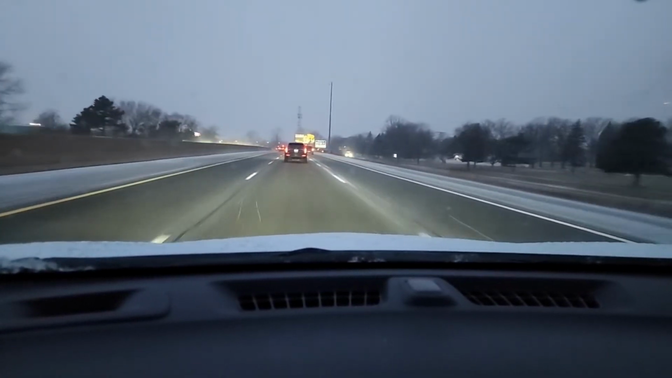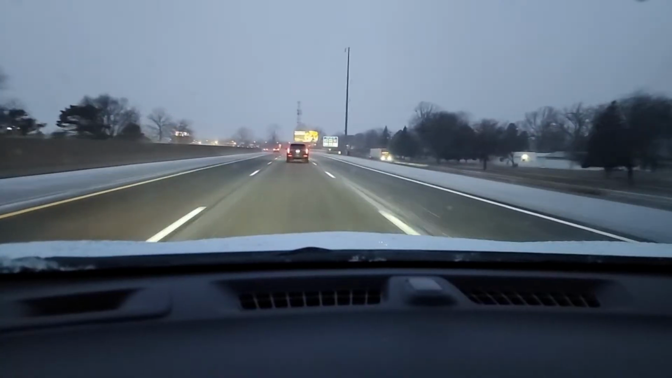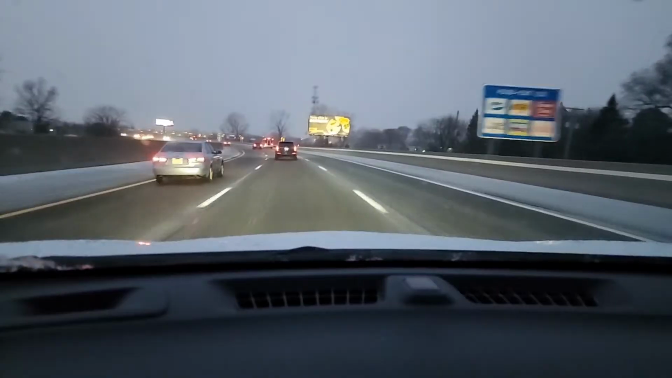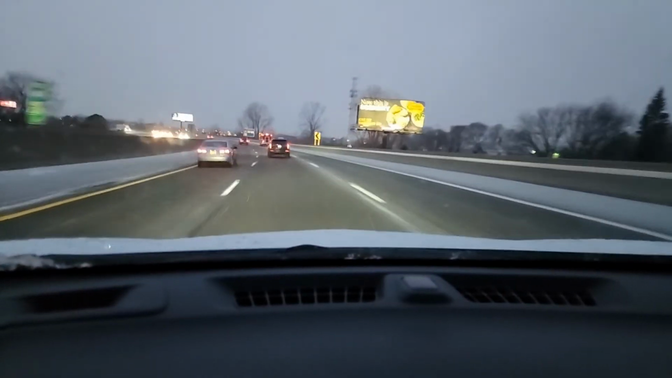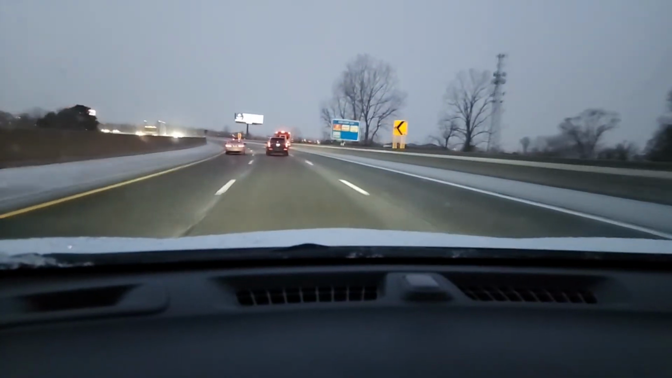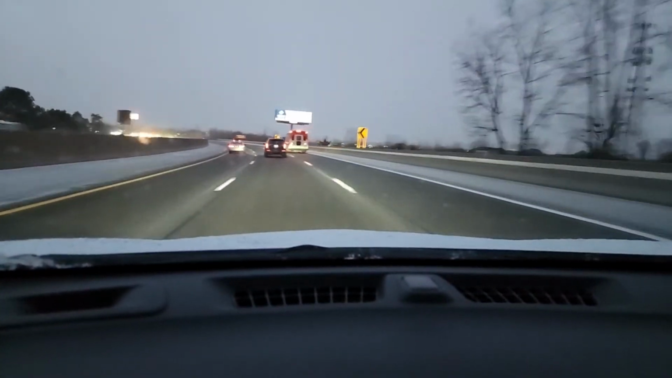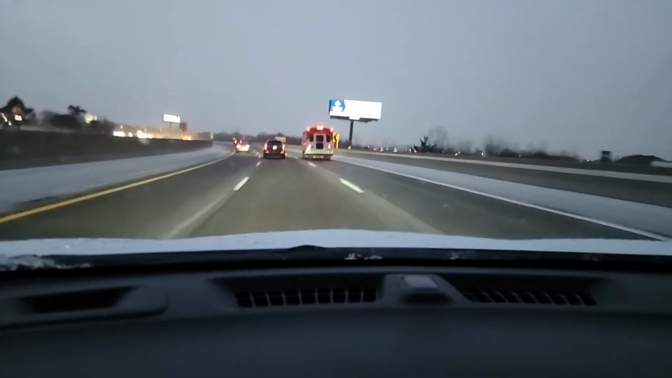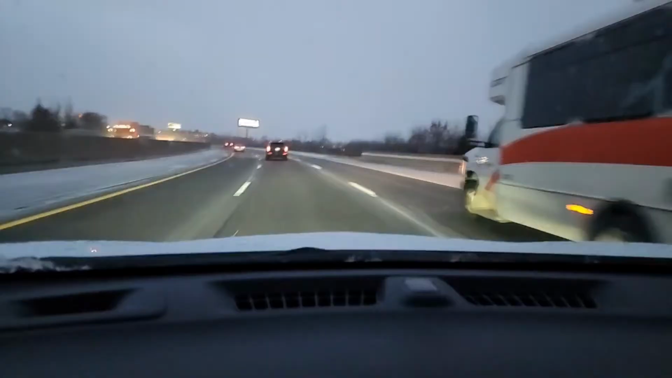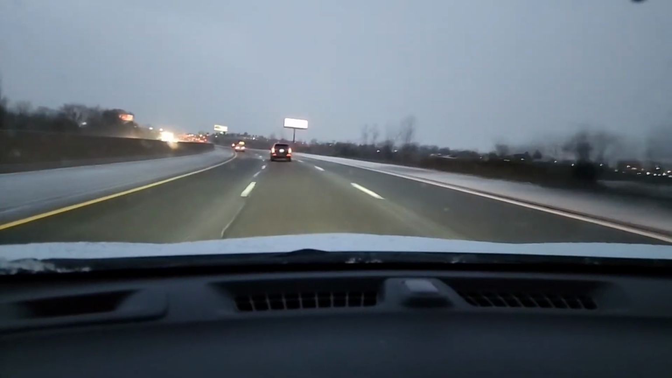Yes, we drive in all types of weather. You have to. Well, I take that back. If you live in Florida, California, Texas, you don't have weather like this. We're in the Midwest. If they had snow and ice like this, they'd shut down everything. We're built different. You're built different. We're built different.